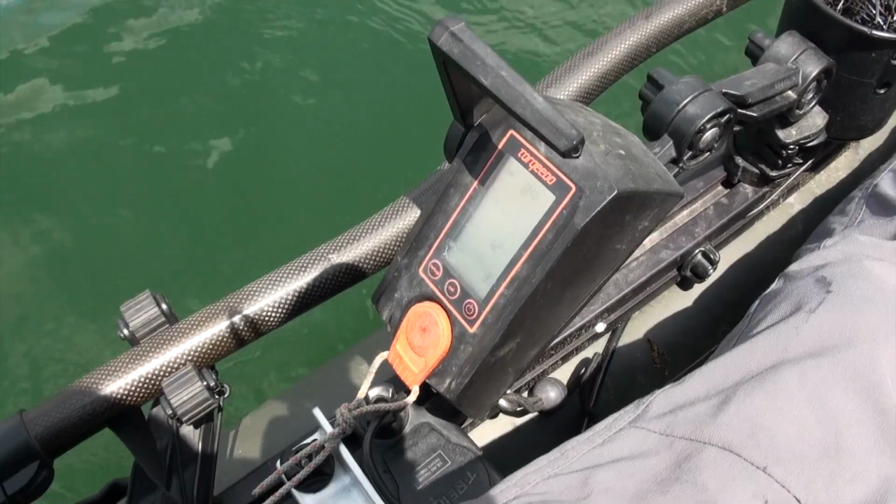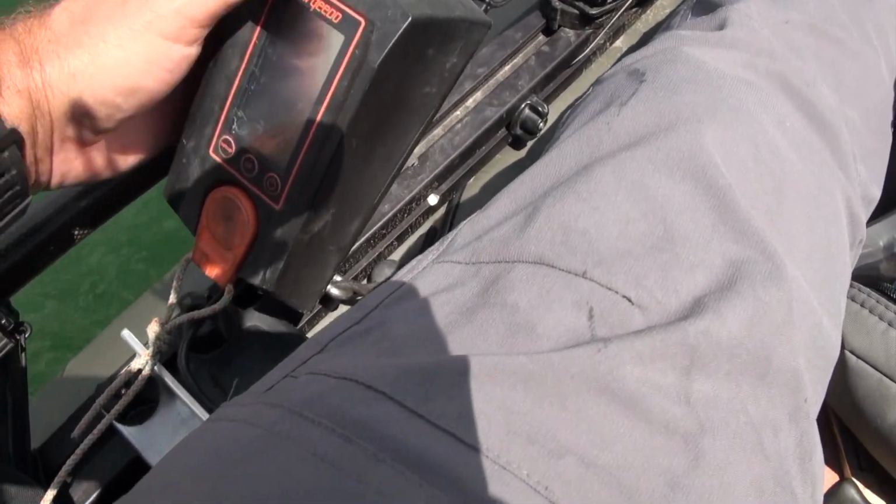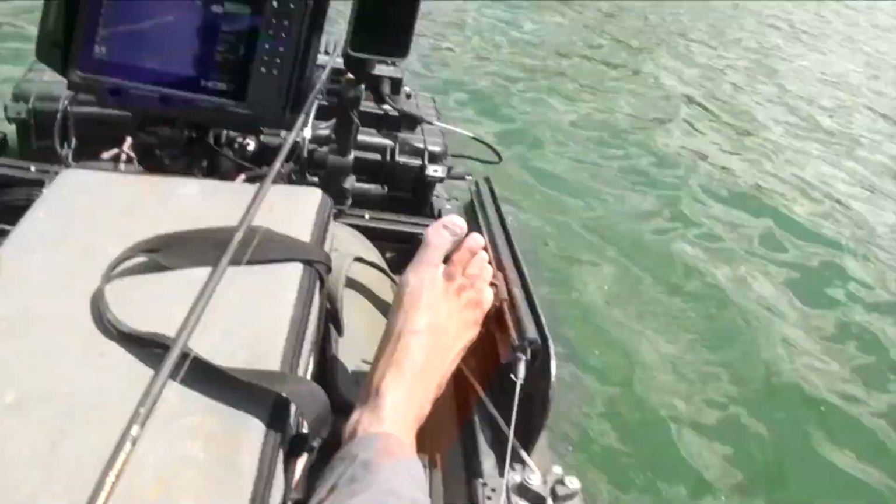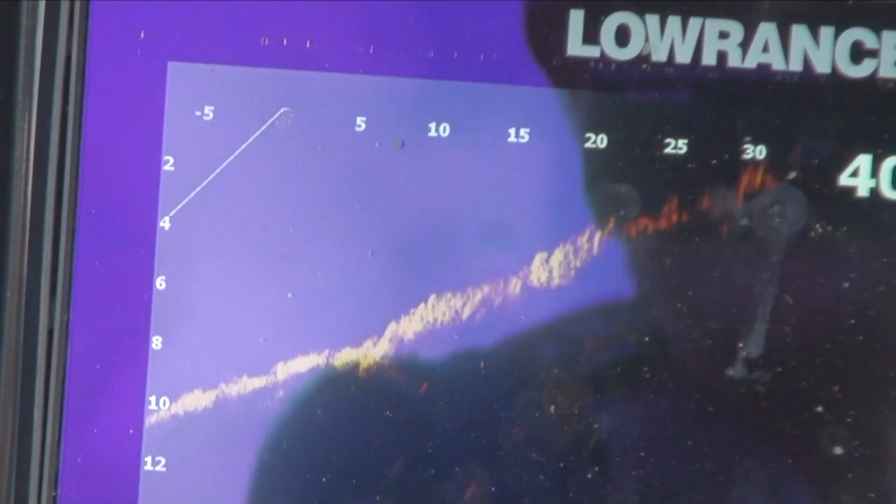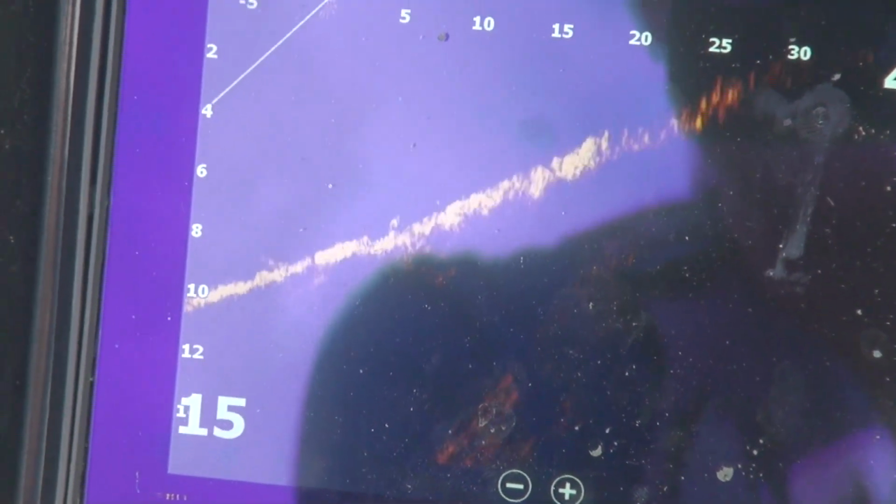We'll see. This is also kind of a cool thing to do. Cruise along at 1.2 miles an hour, and I've got this kicked out towards the direction of that bank, and all I'm doing is just scanning and saying, who's home? There's something. There's a little one.